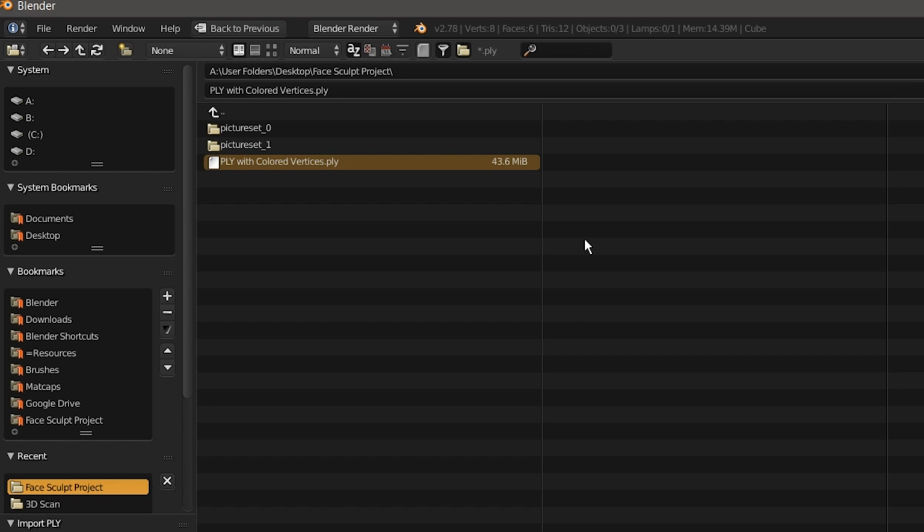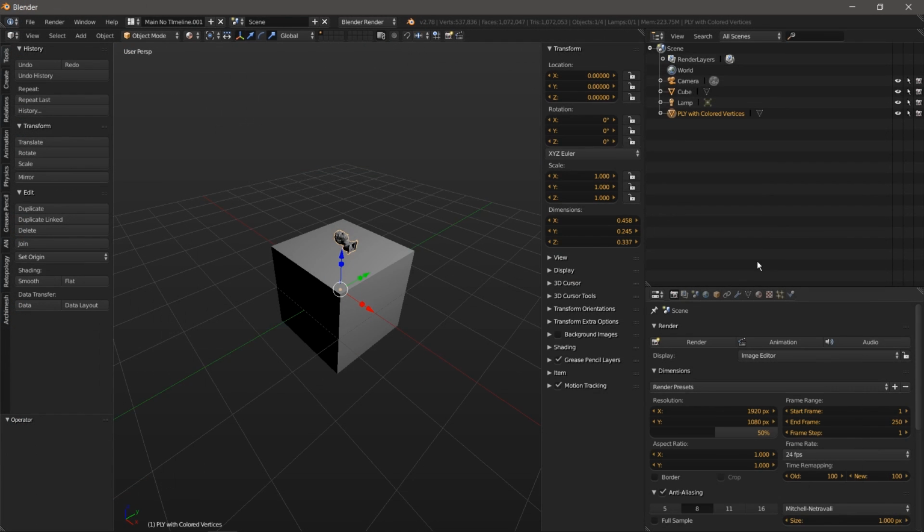And this might take a while. It might look like it froze, but it didn't. Wait at least 2 to 5 minutes before closing it. Okay, so there's our head, and I'm just going to delete this cube so you can see it.